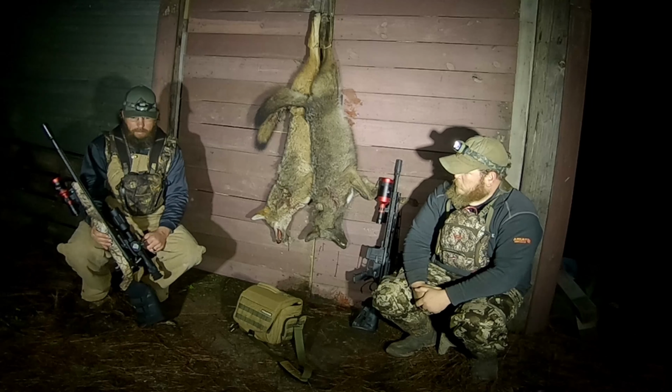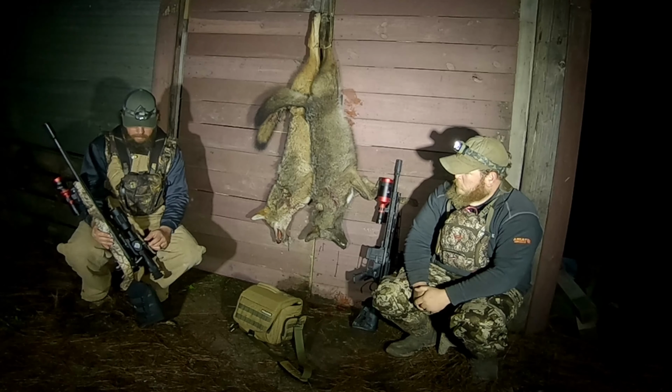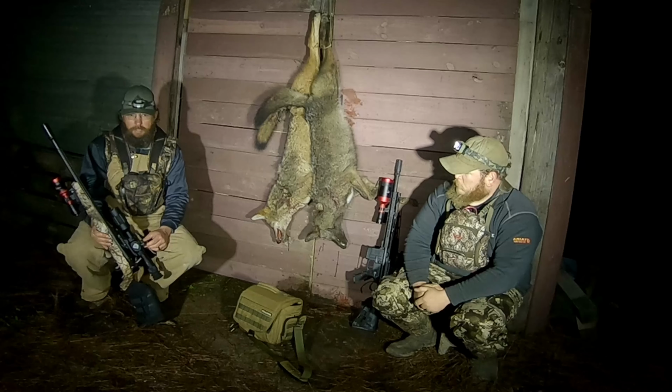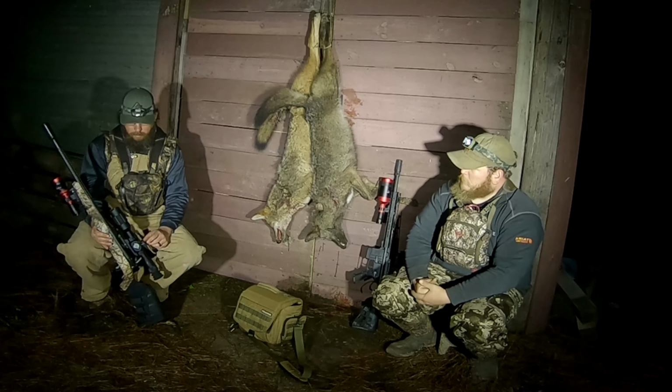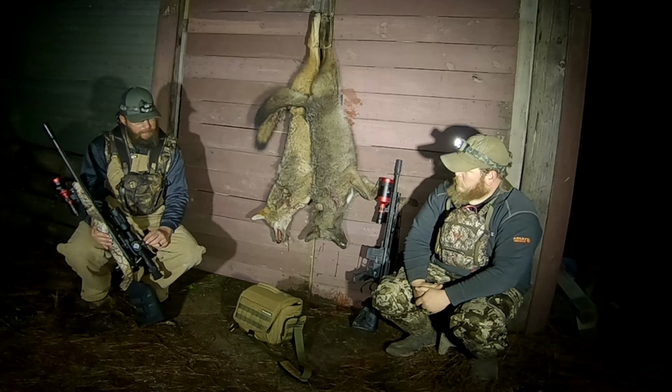I really like it. You double tap this button, it turns on record. Simple. The menu's pretty simple once you figure it out. The sight-in part kicked my butt a little bit, and I did ask that guy from Accufire about that, and he told me that they are working on a software or firmware update for this, but they want to make sure that it's just going to be one update and it's going to fix everything.